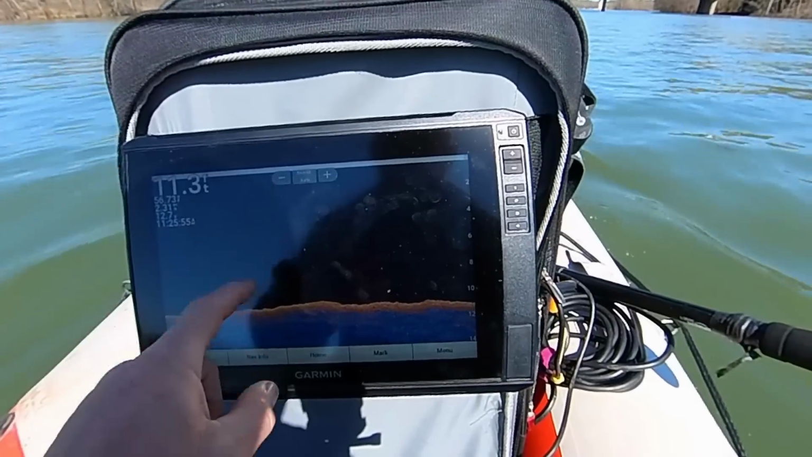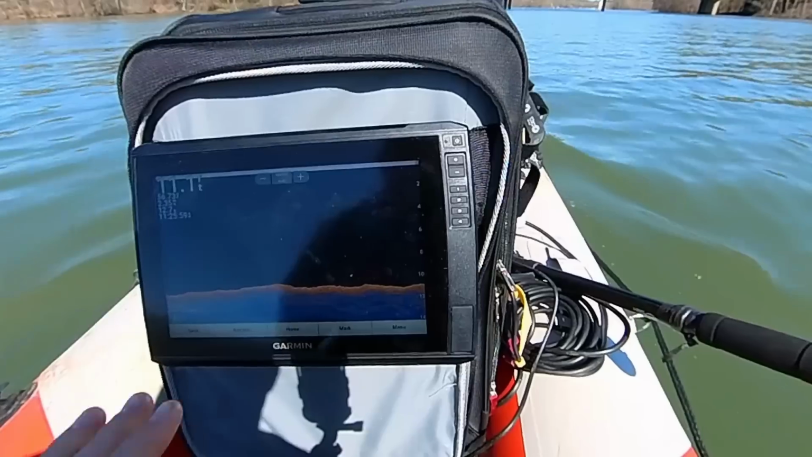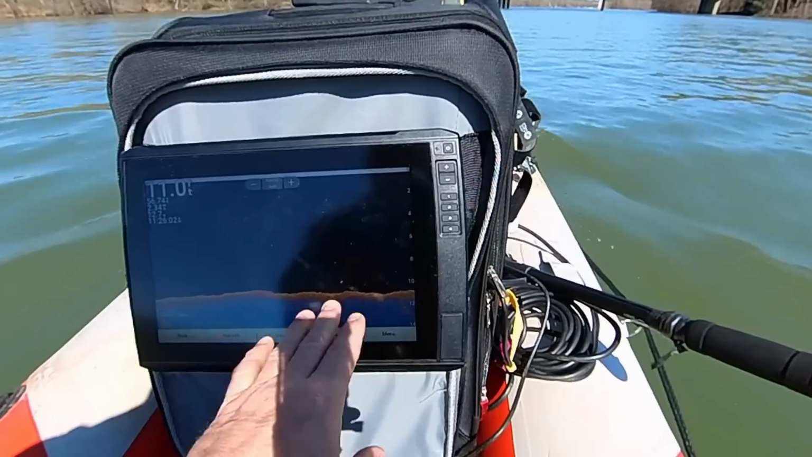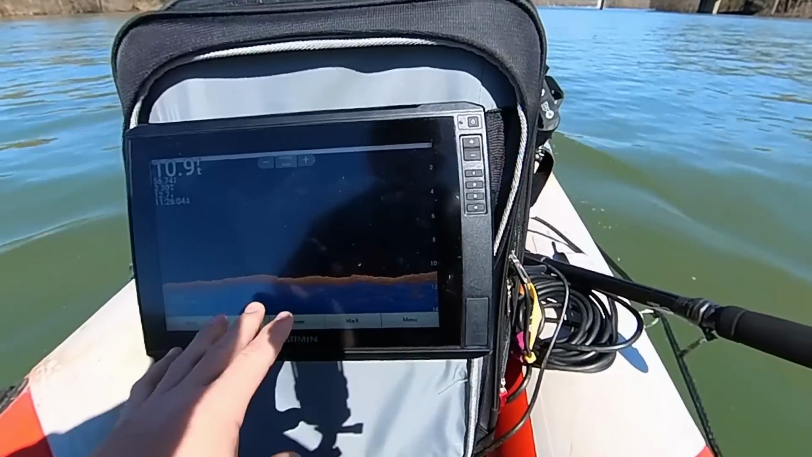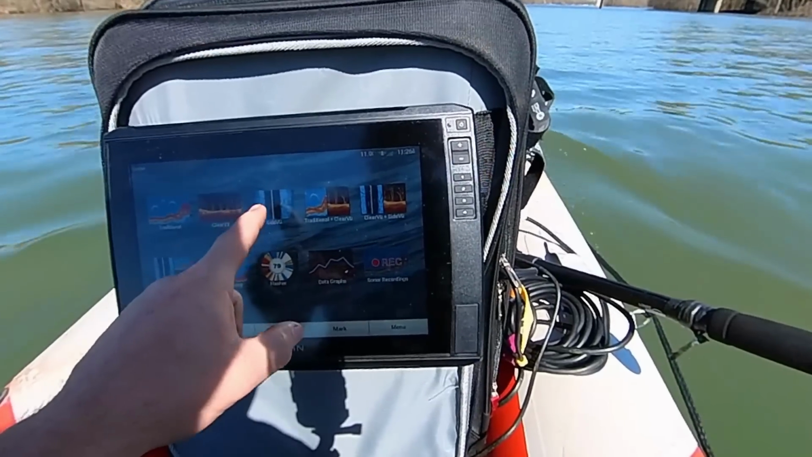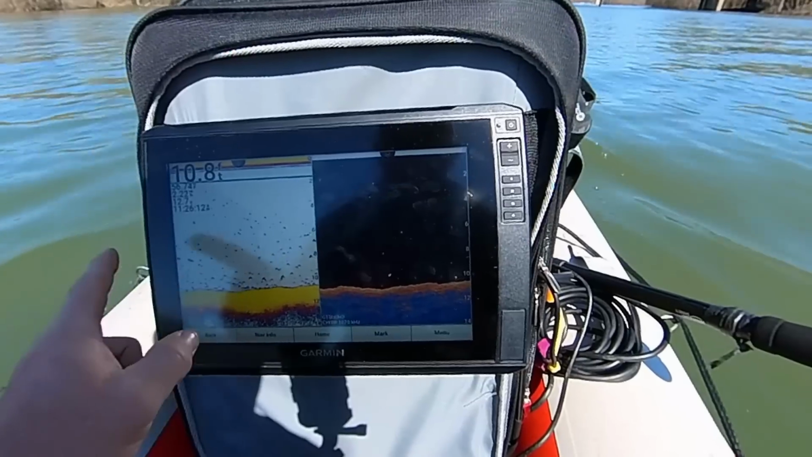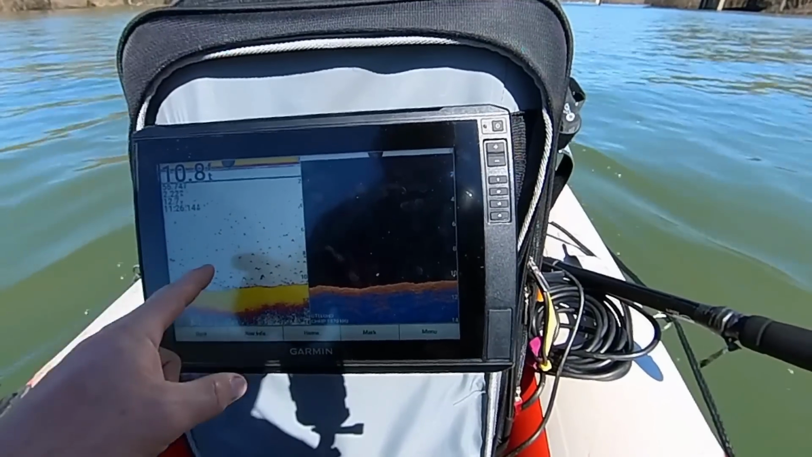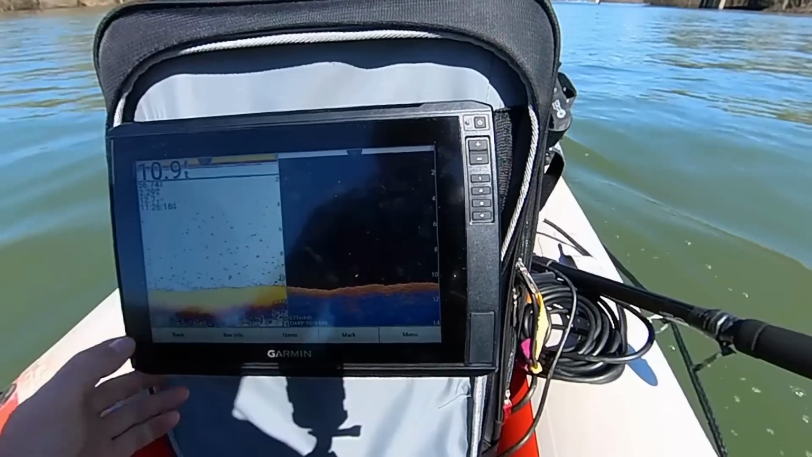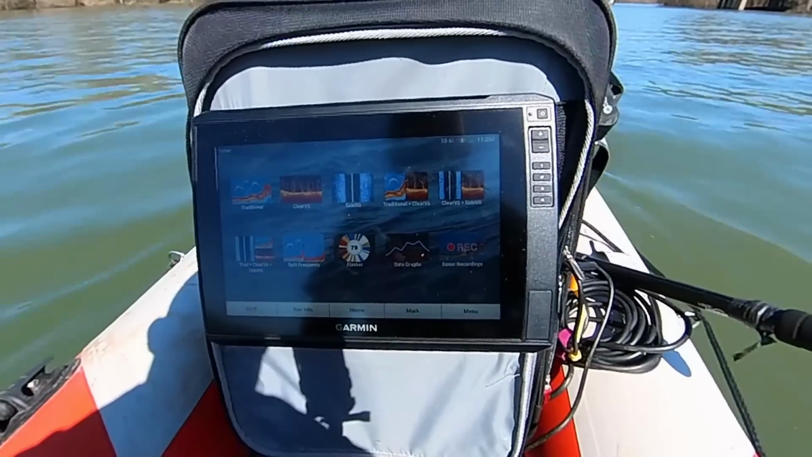And we also got the clear view, which is down imaging. This is the one that's shooting straight down, so if we go over something, we'll be able to see it, like a car, for instance, or rocks or any other kind of structure. We got the side view, which you guys know about, or you can combo them up. Like they got built ones, like this one has the, I don't even know what you call this, the chirp. And then we got our other down scope.